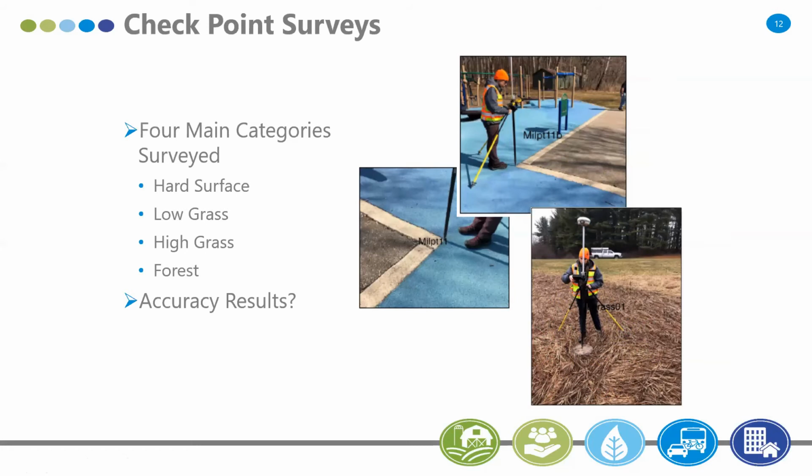Once that was completed and everything was analyzed, we then gave them the horizontal survey location, and they were to provide us the elevation.